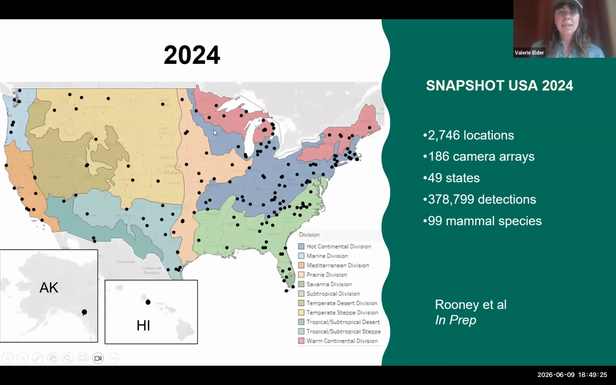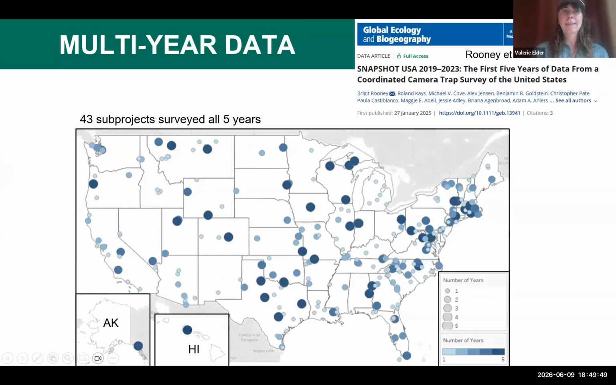Here's what the map looks like as far as the projects in 2024. We're working on the 2025 projects. That paper isn't out yet, but we had 2,746 locations, 186 camera arrays in 49 states, heaps of camera detections, and 99 mammal species across lots of different ecological divisions in our country.